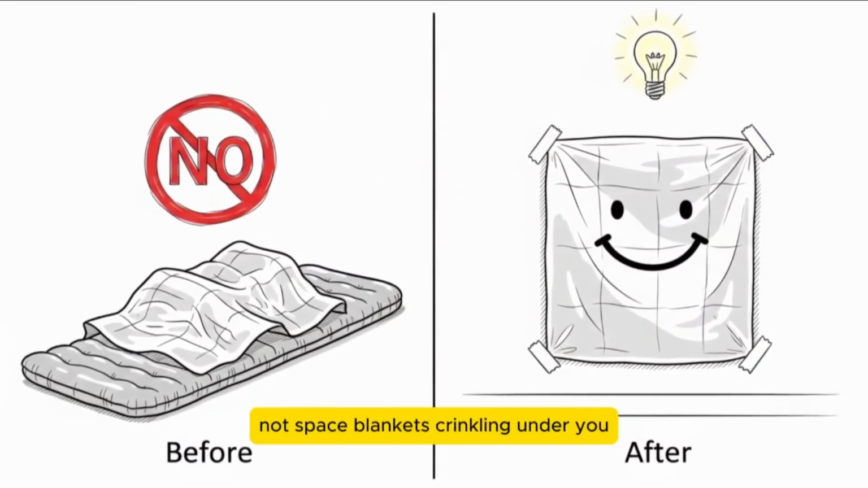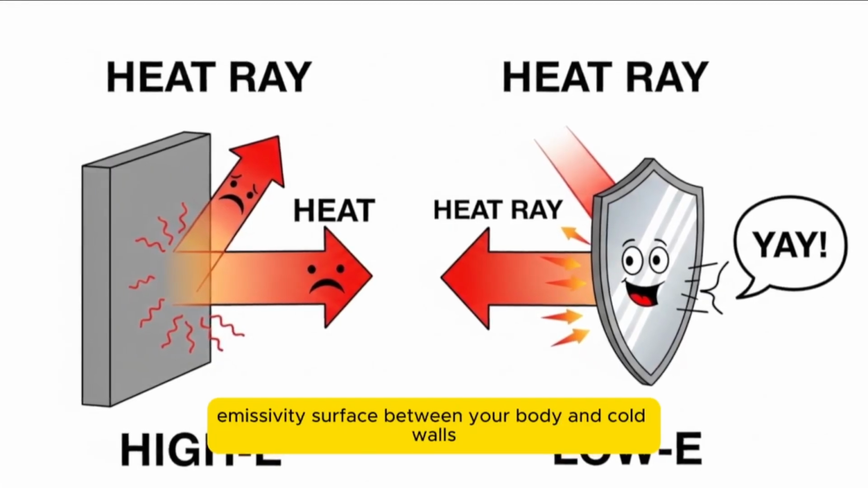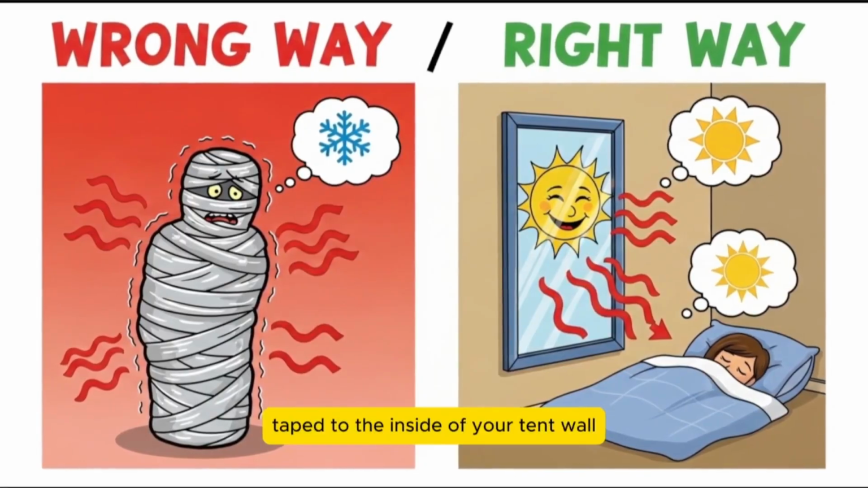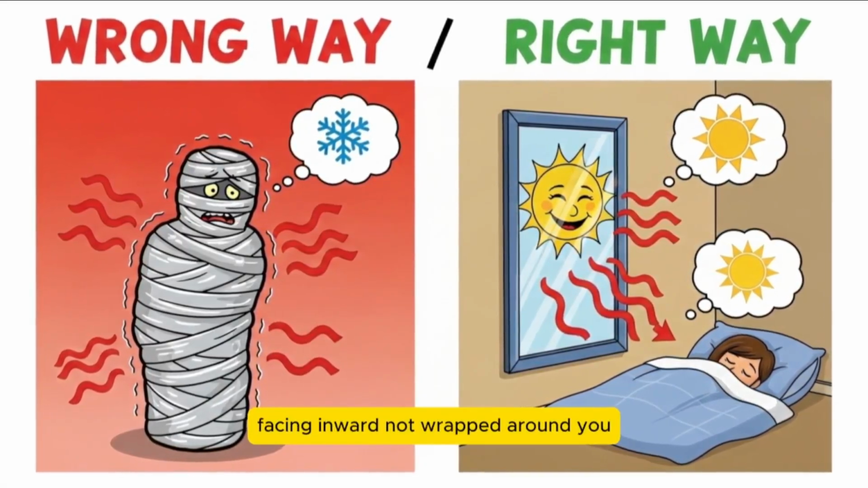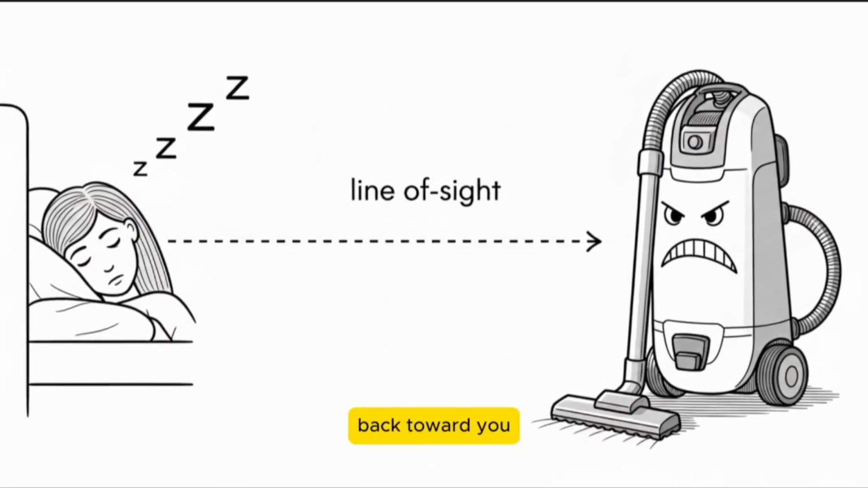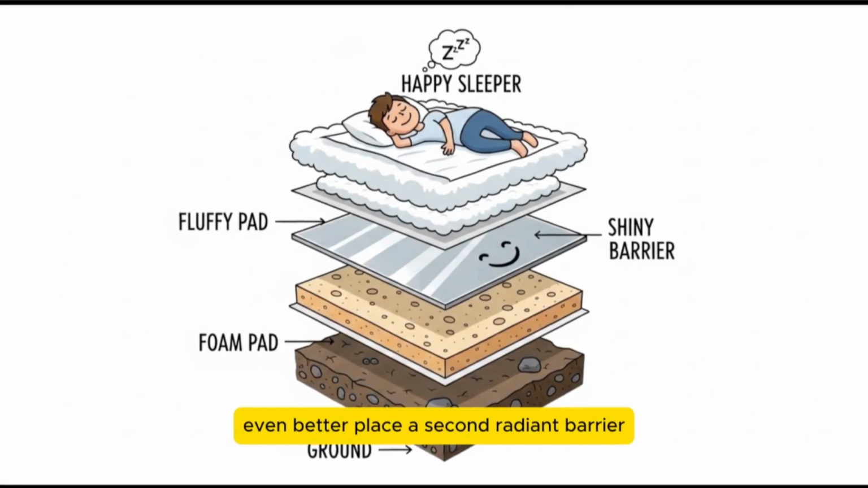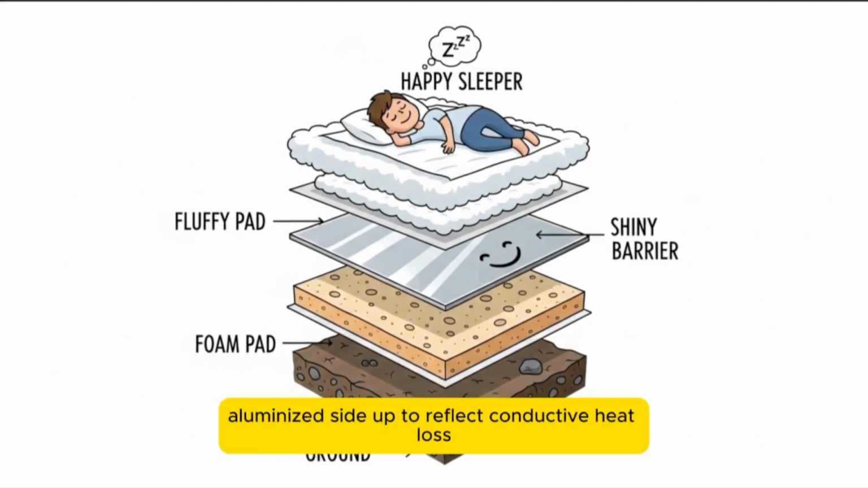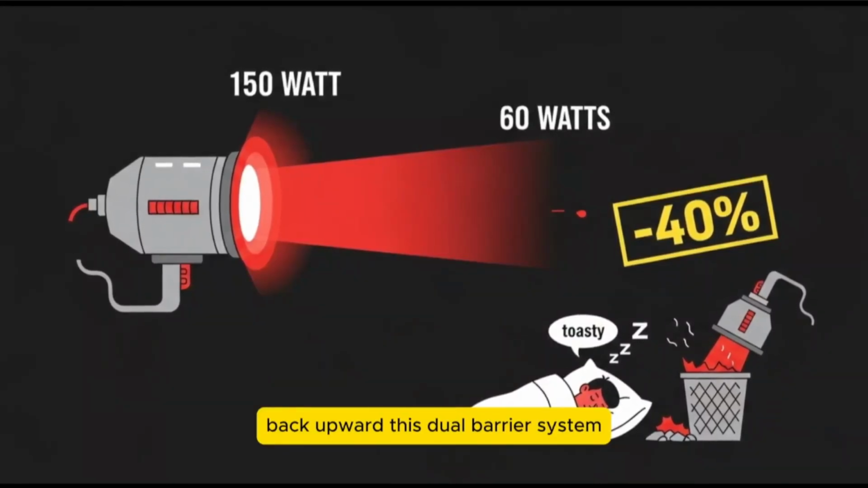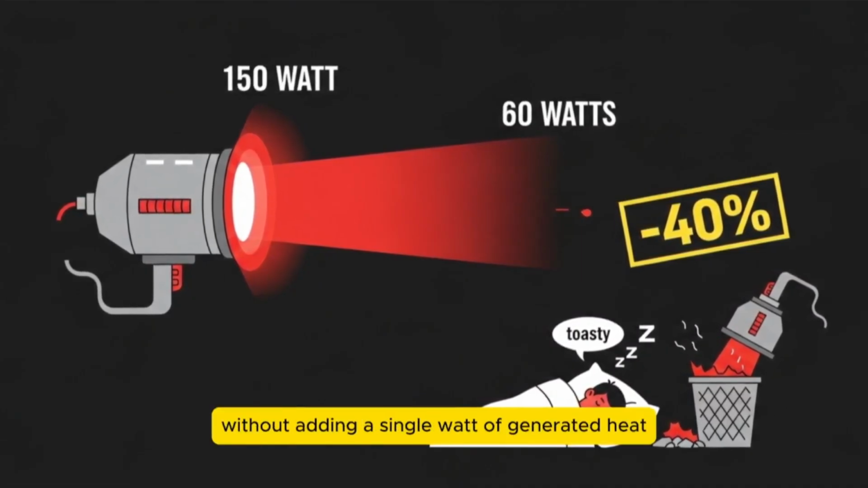Not space blankets crinkling under you, but strategic placement of any low emissivity surface between your body and cold walls. Your emergency Mylar blanket belongs taped to the inside of your tent wall, facing inward, not wrapped around you. Why? It reflects your body's infrared radiation back toward you while blocking line of sight to the cold wall. Even better, place a second radiant barrier beneath your sleeping pad, aluminized side up, to reflect conductive heat loss back upward. This dual barrier system reduces radiant heat loss by 40% without adding a single watt of generated heat.